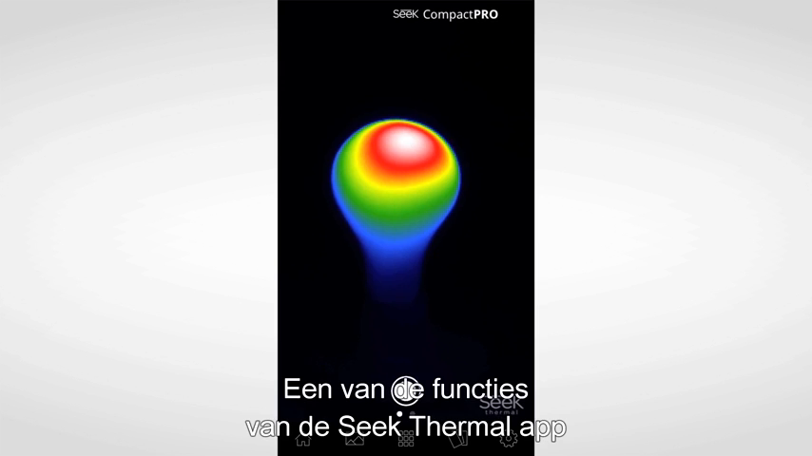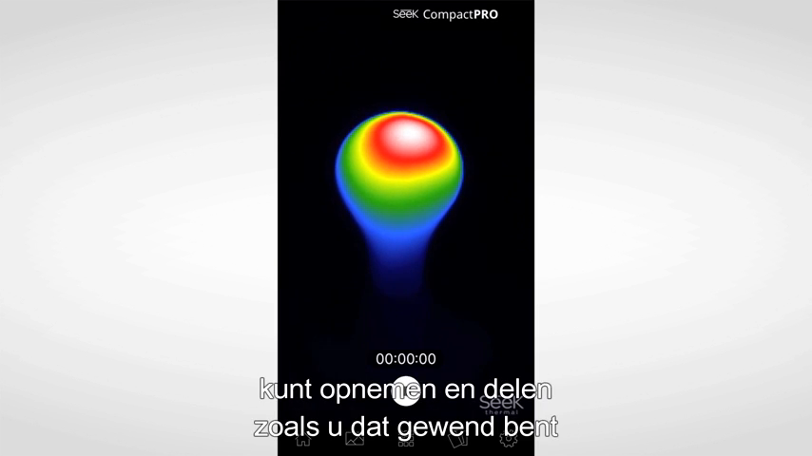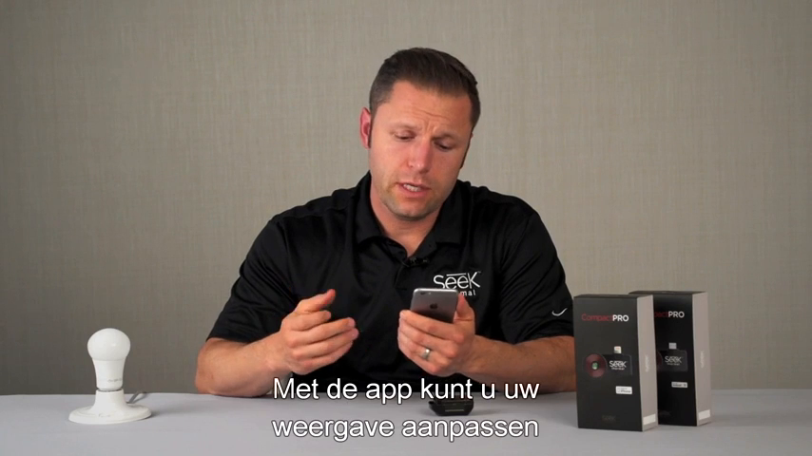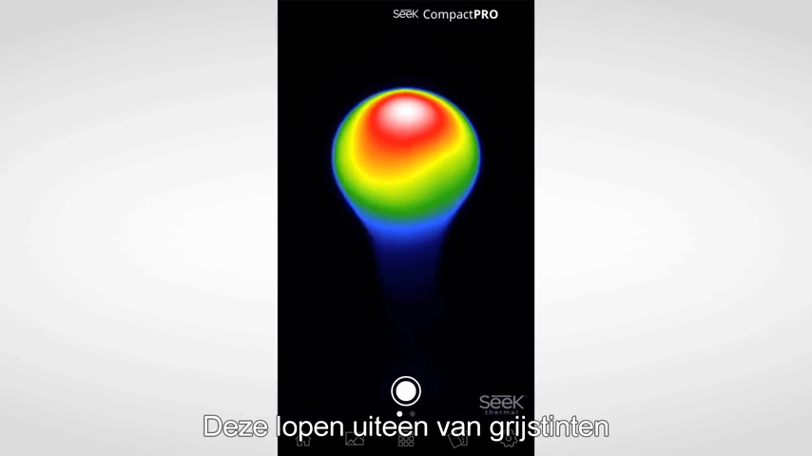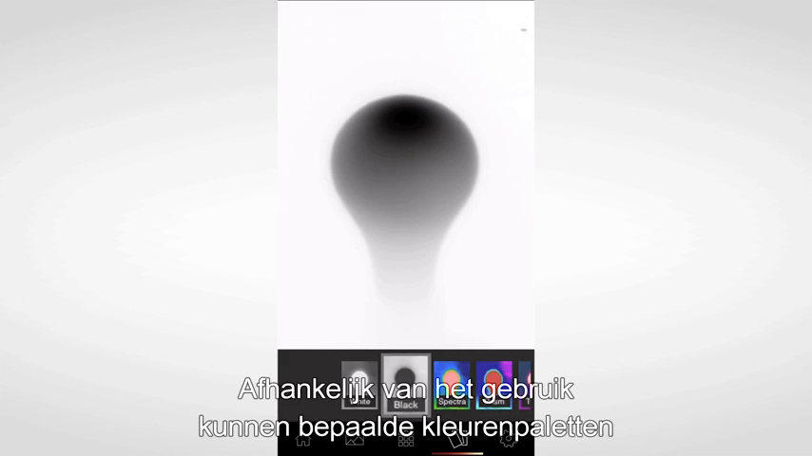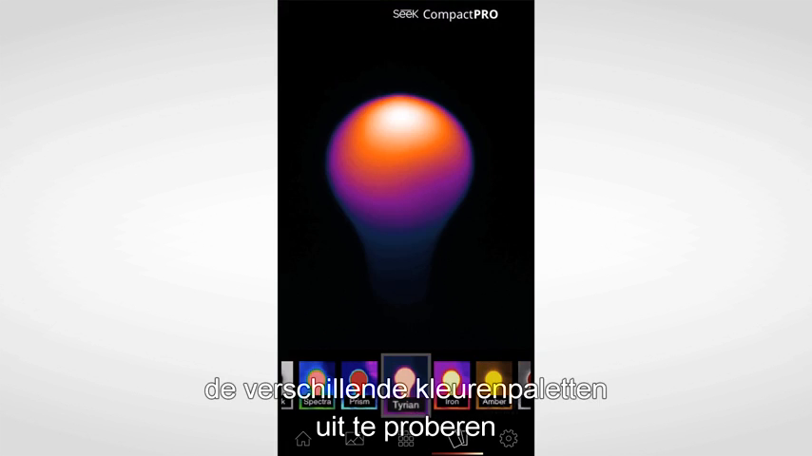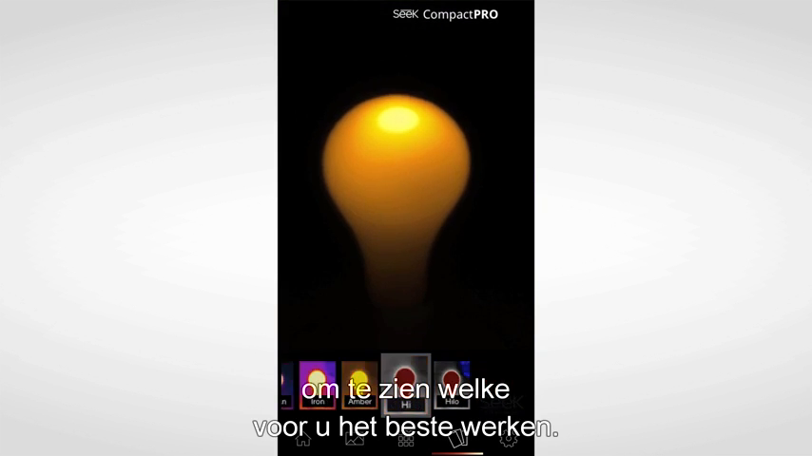One of the features of the Seek Thermal app is that you can easily take and share thermal photos and thermal videos just as you normally would with any other image on your phone. The app provides you the ability to customize your viewing experience by selecting amongst different color palettes. These range from grayscale all the way through different types of colors. Depending on the use case, certain color palettes may perform especially well. We strongly encourage you to explore and experiment with the different color palettes to find out which ones work especially well for you.